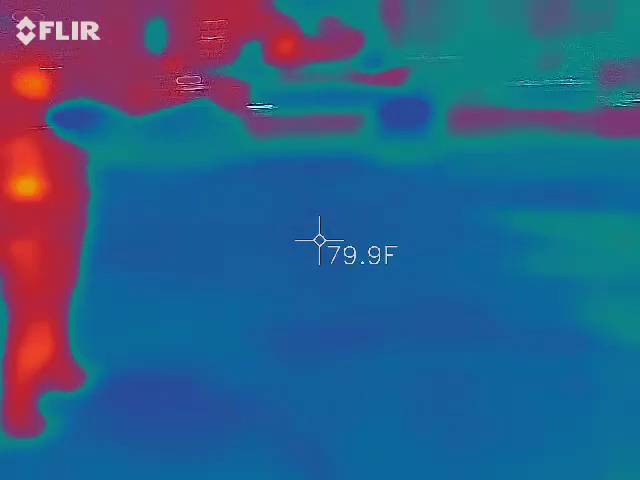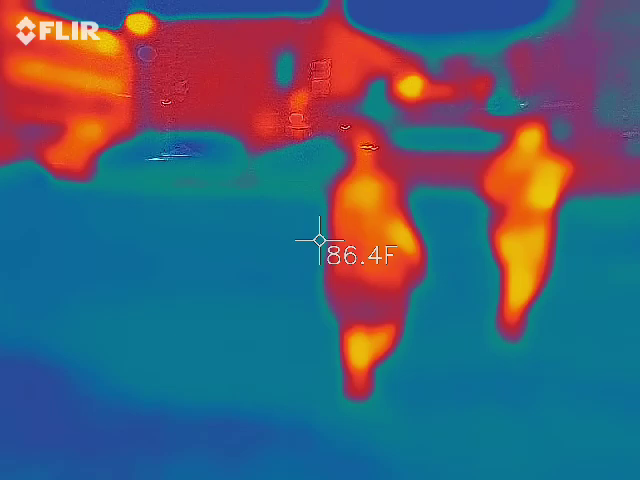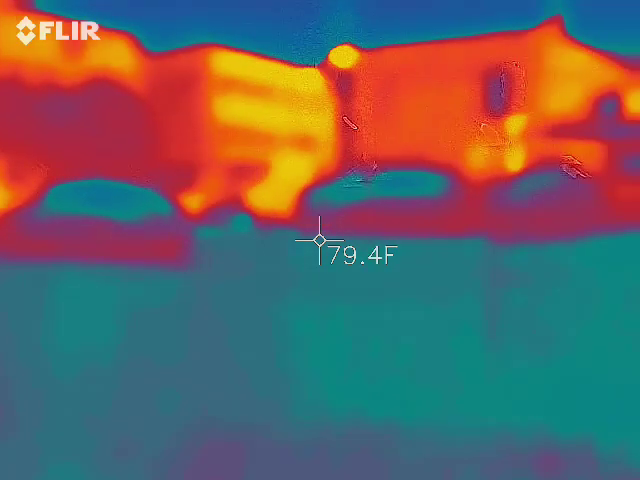Last night, our shadow people showed up over there, and it came up on the thermal imaging. Gotcha. It's all about you. So we'll see what happens up there. Go find these people. Go find the people.